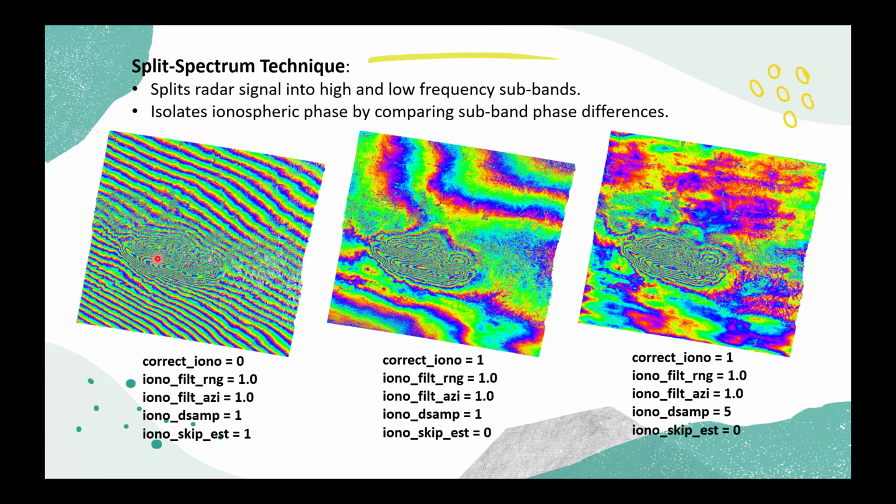For the first interferogram here, I've used the default config file without changing anything. Because of that, there is no ionospheric correction. You can see the phase ramps. All right. And for the second interferogram, I've changed the value of correct_iono from 0 to 1. By doing so, it did the ionospheric phase correction, but still there is some low frequency phase ramp present in the interferogram. And for the third interferogram, I've changed the value of this, dsamp, from 1 to 5, which removes the low frequency phase ramp. And this is the final result I got using the split spectrum technique in GMTSAR.